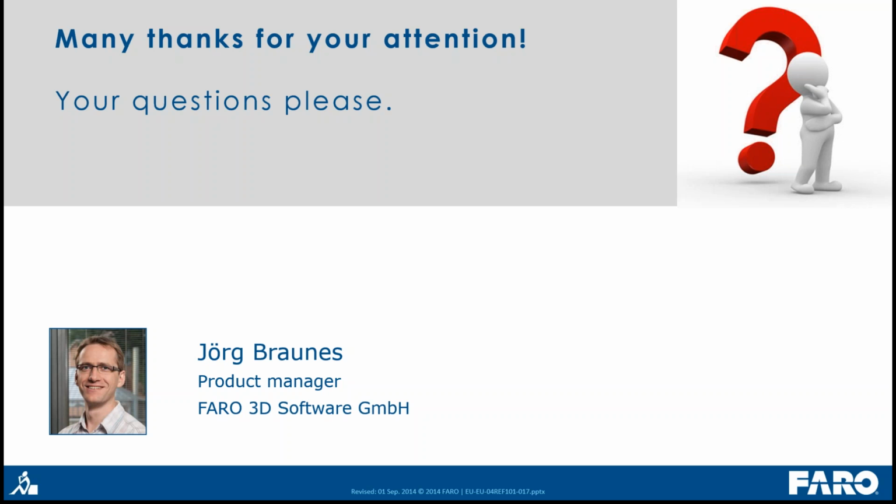Some users ask me if it works with Revit LT. It will not work with Revit LT because Autodesk doesn't allow the use of plugins in Revit LT. All right.